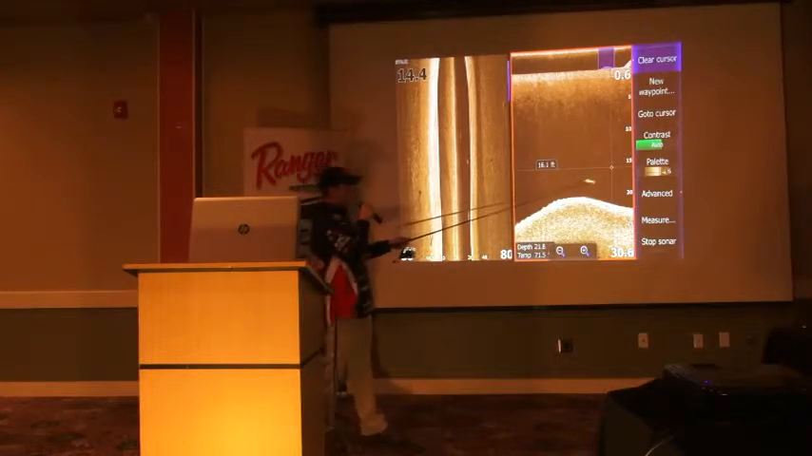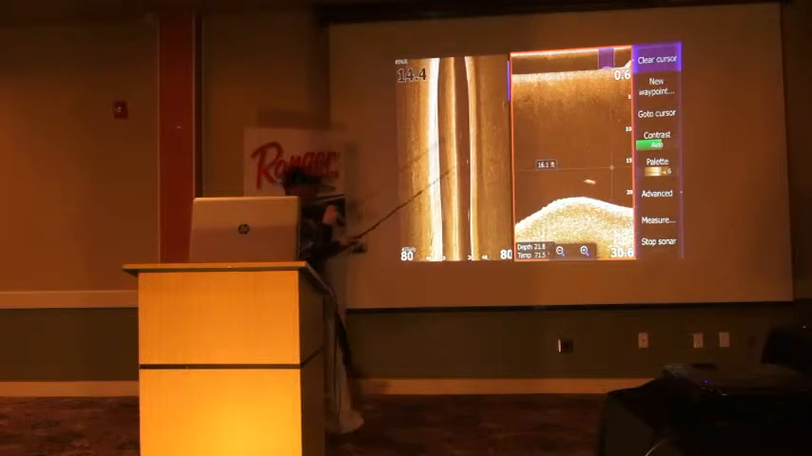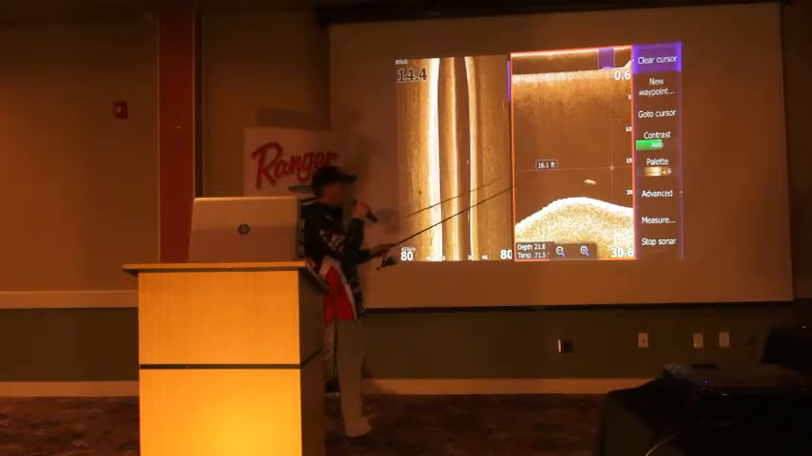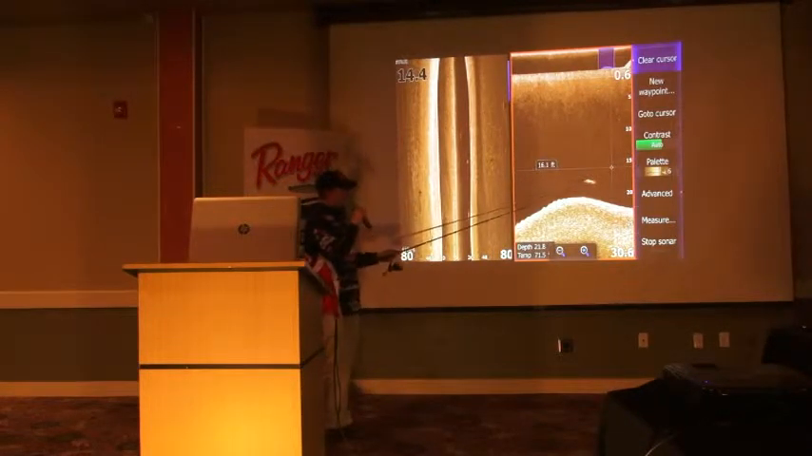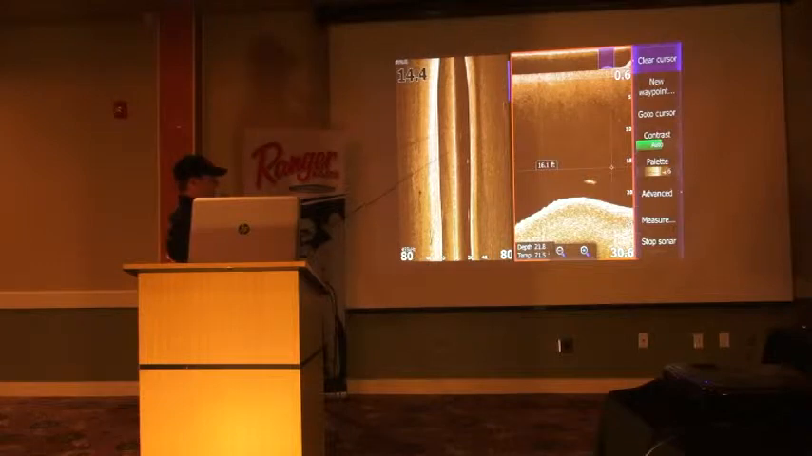So it's painting exactly what that fish looks like. This is the same fish. This is my bottom unit. The other unit that I showed you was my top unit. And so I'm comparing the same fish, side by side, and this is what down scan looks like. And so I'm pretty much going to go over down scan, and I'll start to get on the side scan here.